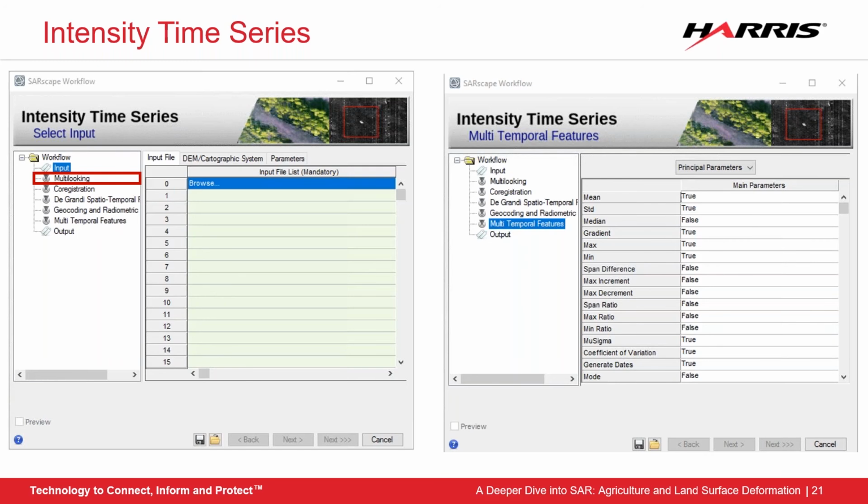Co-registration is used to map every scene to the other to make sure they're all over the exact same coverage, which is necessary for the next step. De Grandi spatio-temporal filtering uses at least 3 SAR scenes to filter out more noise over time, using all of the scenes for information. We've previously spoken about other filtering options. And when you're working with a lot of scenes over time, this is the best filtering technique to use.